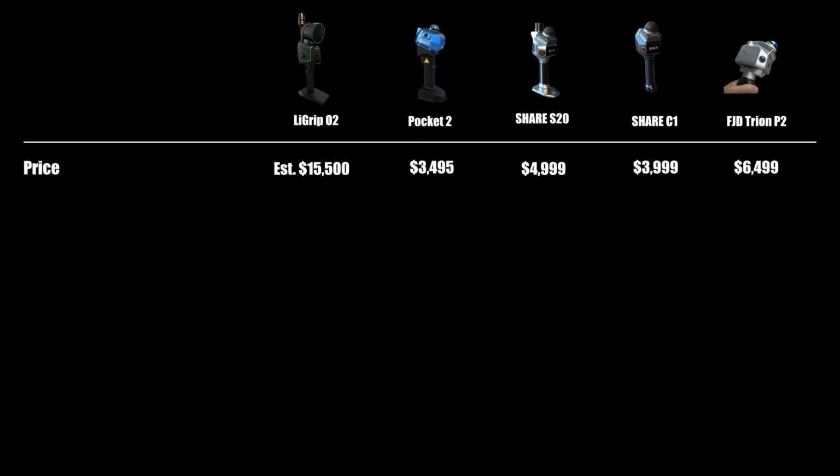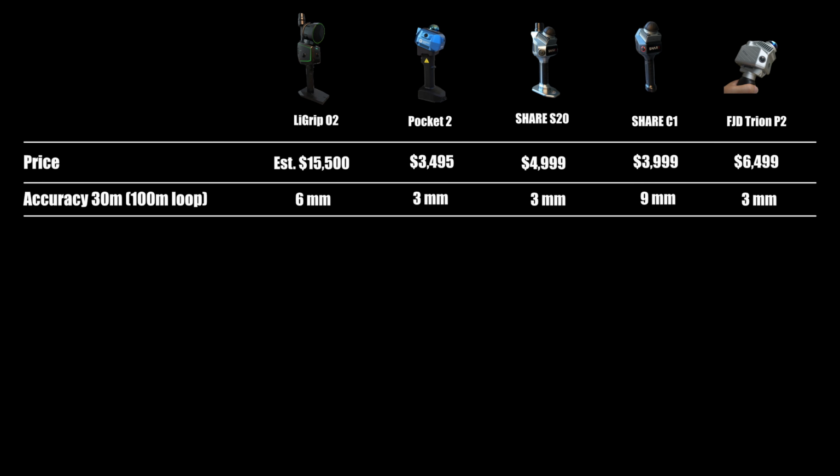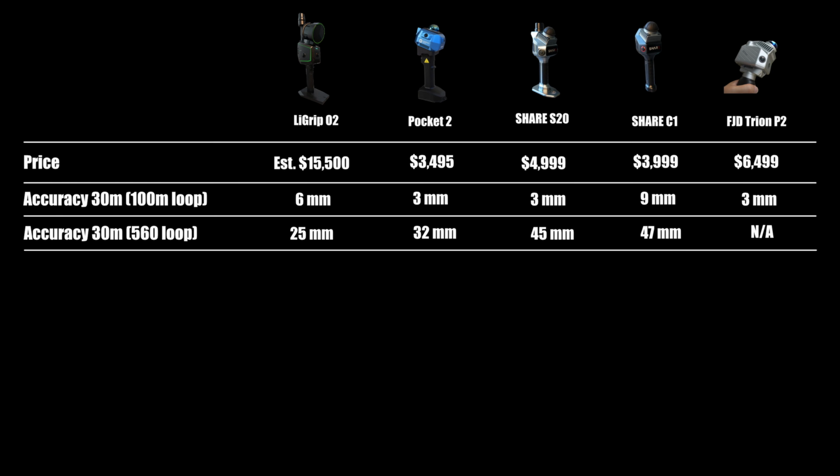Because Green Valley never disclosed the selling price, even after I asked multiple times, I estimate it will likely fall around 15,000 US$. For the 100-meter loop accuracy test, the O2 recorded an error of just 6 mm. For the 560-meter loop test, the O2 performed the best in this chart with just 25 mm of accuracy error.